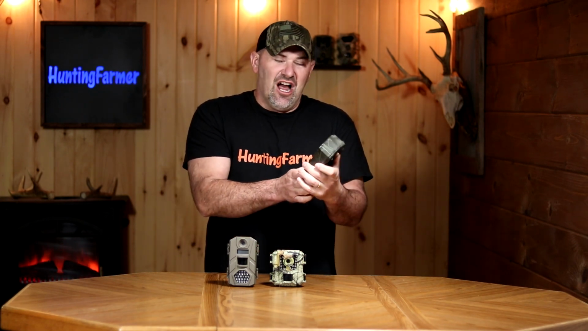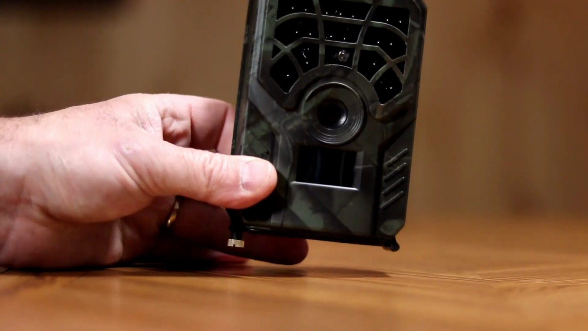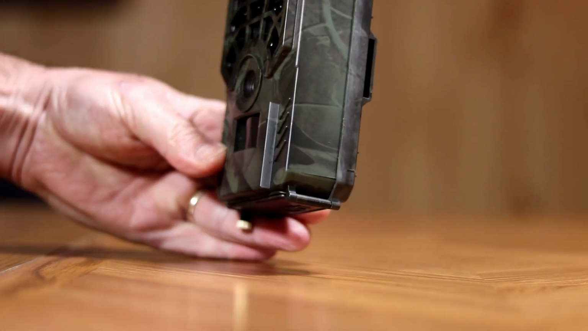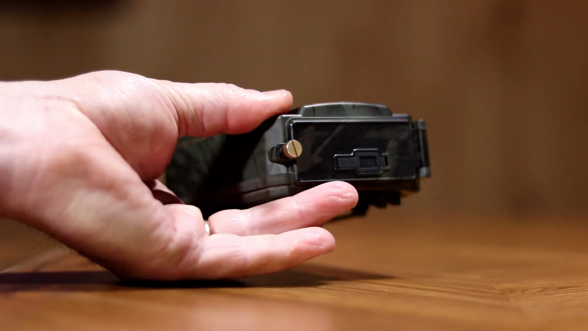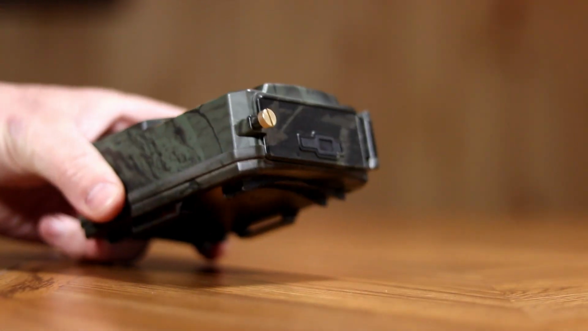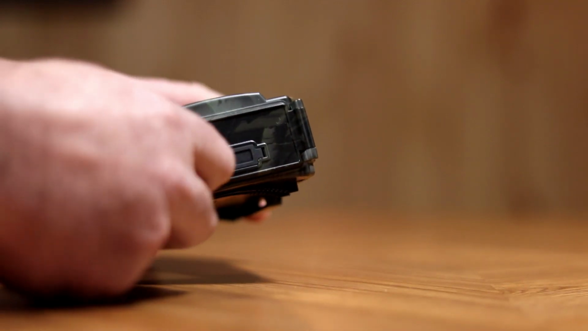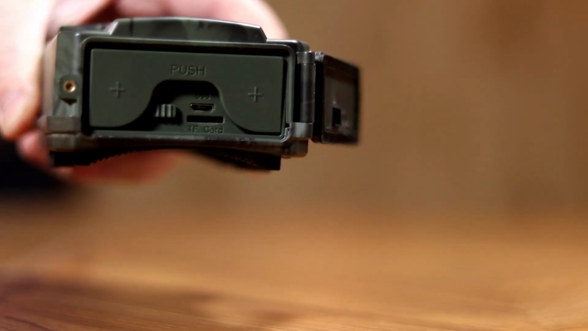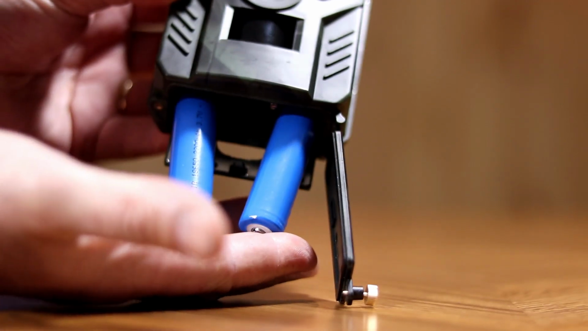This is the HIAO. There are many different names from what I can tell that this trail camera goes by. The telltale sign is always this wee little wing nut down at the bottom to open up the battery tray, and the fact that it takes the two rechargeable batteries, the 18650s. That makes this trail camera very unique, but it does come in as the cheapest trail camera of the three. So for the price point, $25.99, this trail camera wins in the price point category.